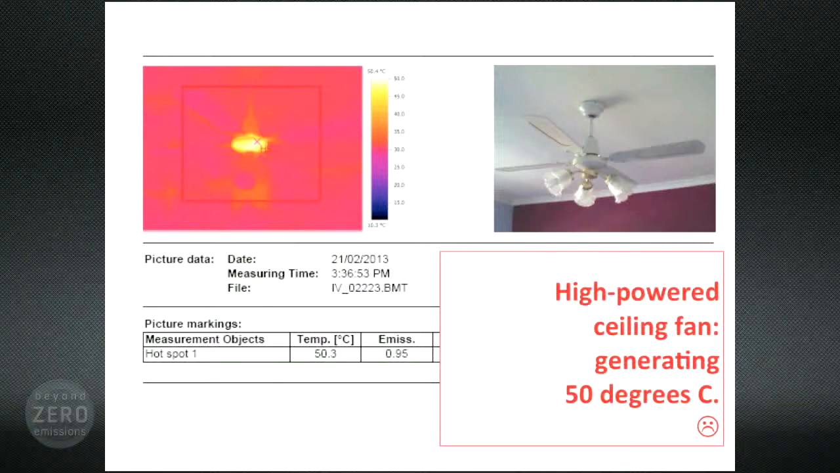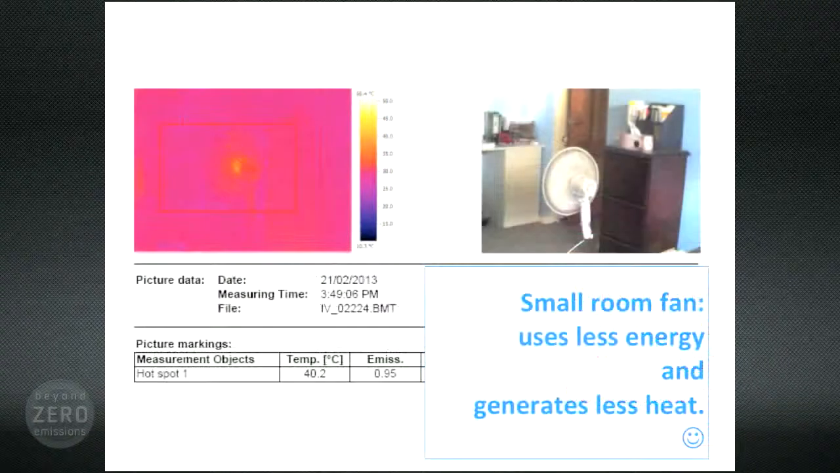But there is an alternative, and of course that's a small room fan. These are much better. They can be aimed to blow the air directly onto my body where I need it, and this uses only 50 watts, whereas the ceiling fan might be using 200. The thermal imaging camera can only find a temperature of about 40 degrees on this fan, and there's far less electrically generated heat being pumped into the room.